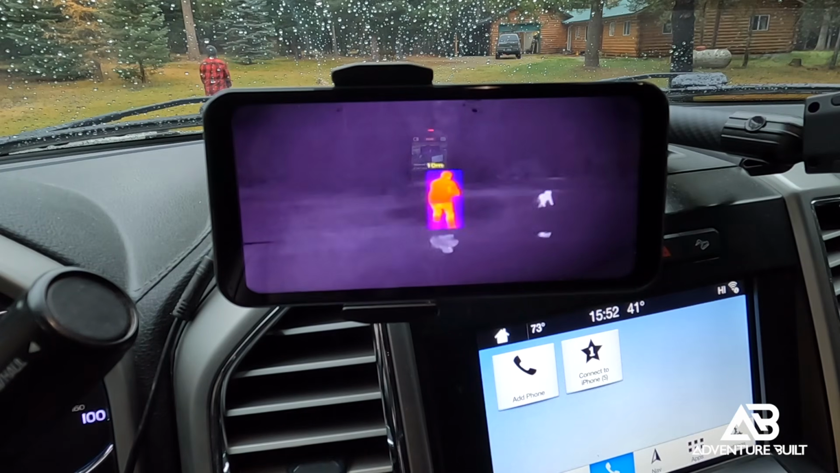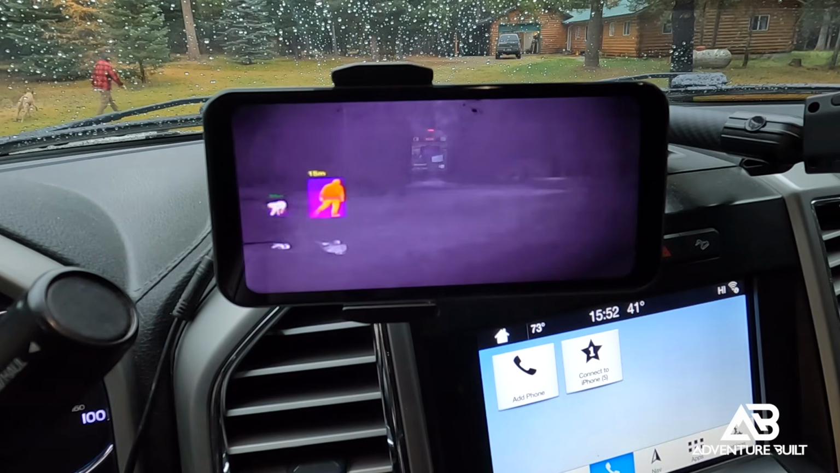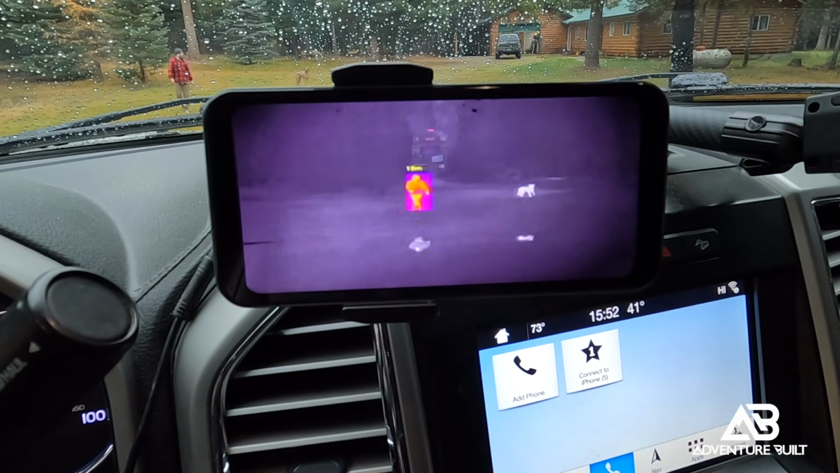Come here, Pen. Come here. Good girl. Oh, good girl, Penny. Good girl. Hoping the camera can pick up her kind of running back and forth. Come here. Oh, good girl.